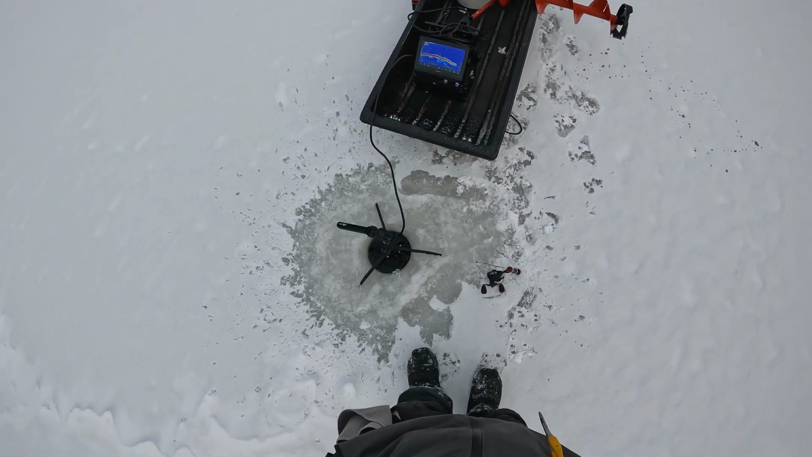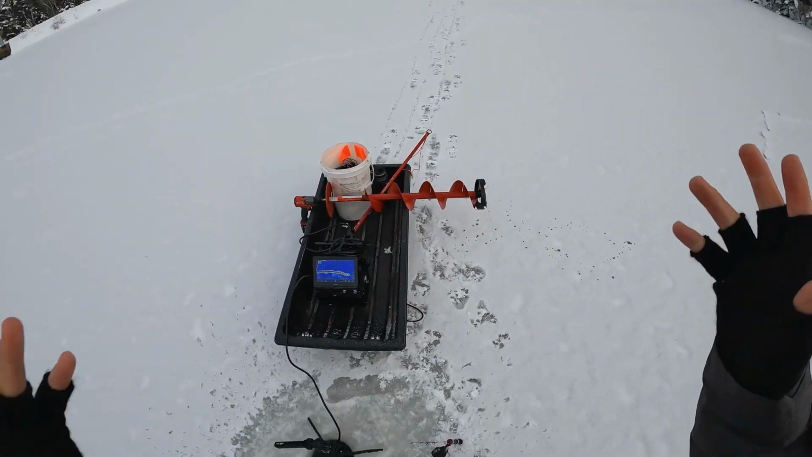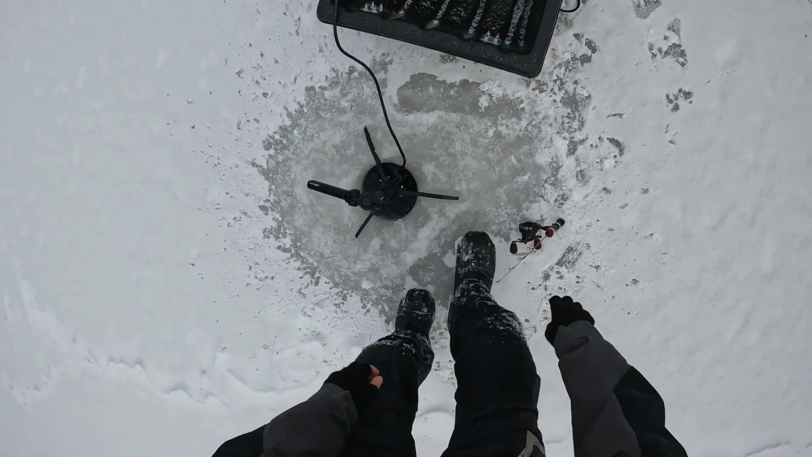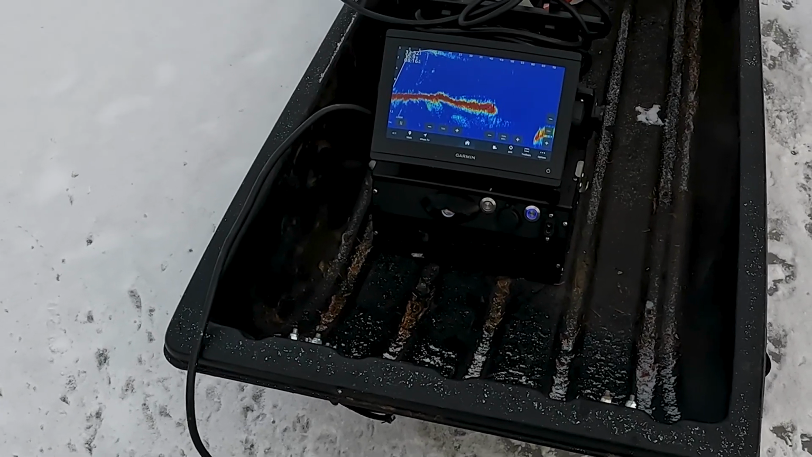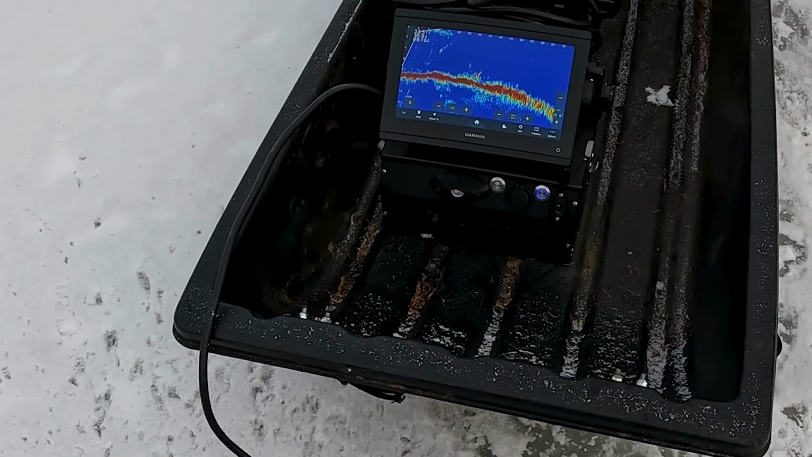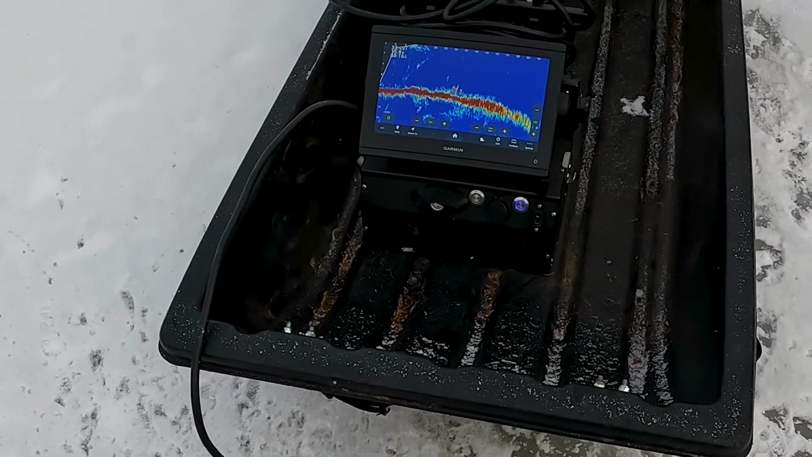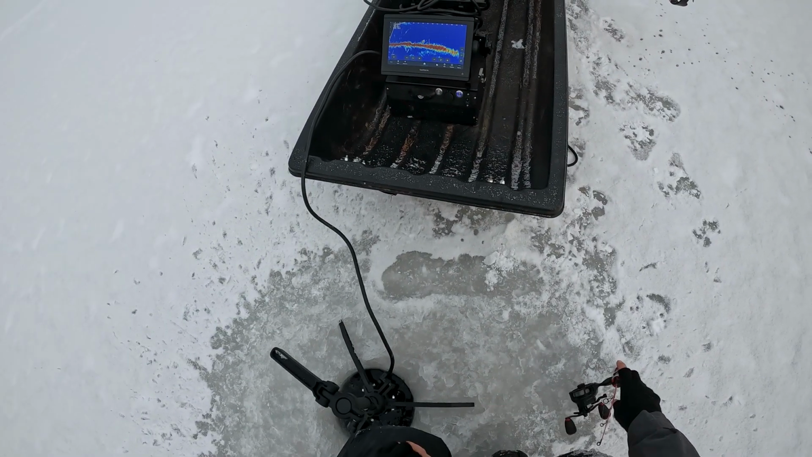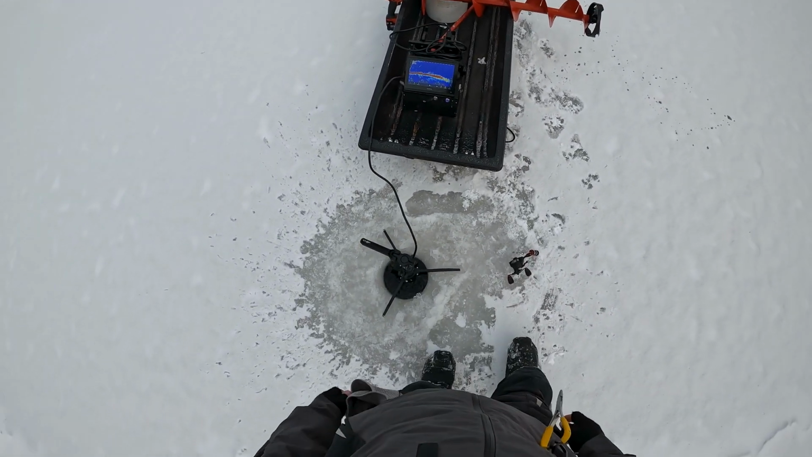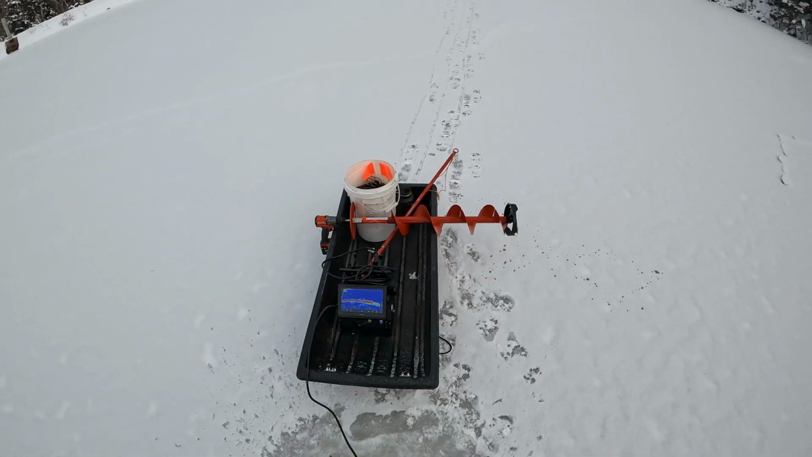All right, I pushed out a little deeper just because there's been no action up shallow, which is not uncommon, but they should be around here this time of year. But there's a whole school of something right there, 25 feet away. And I could go drill on them, and they'll disappear.